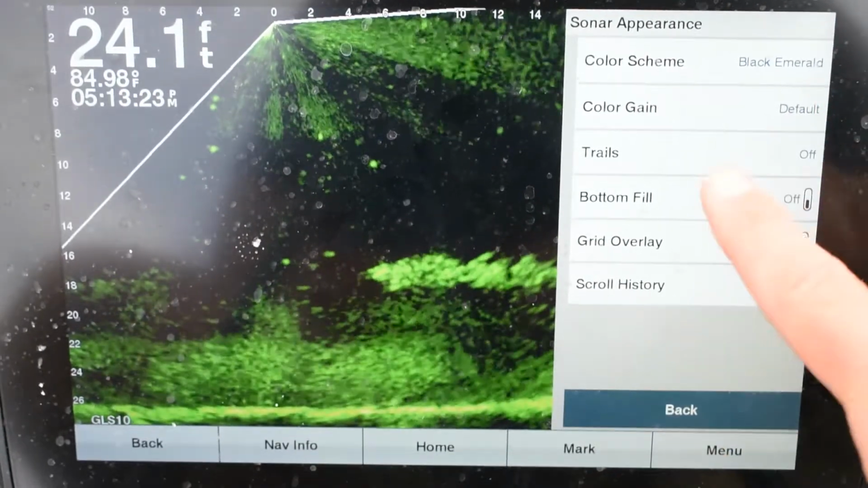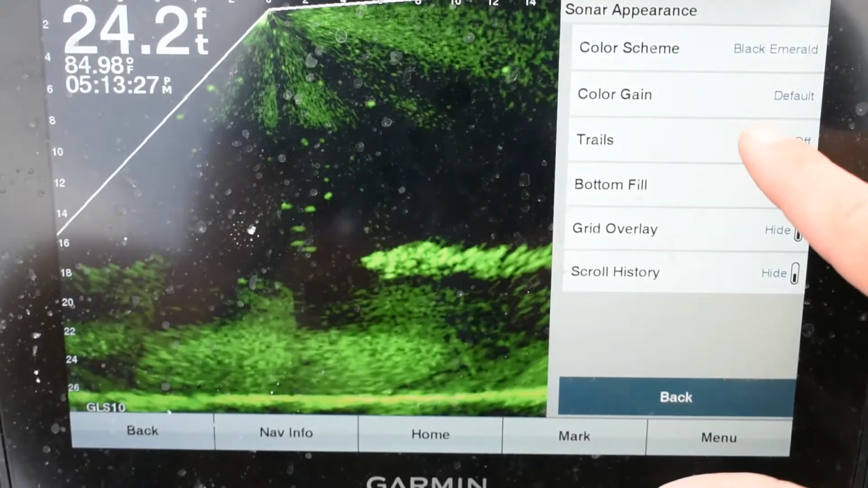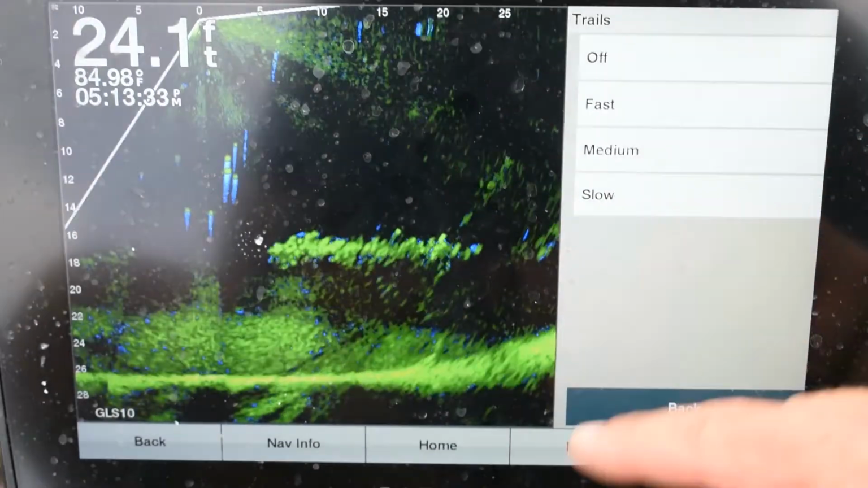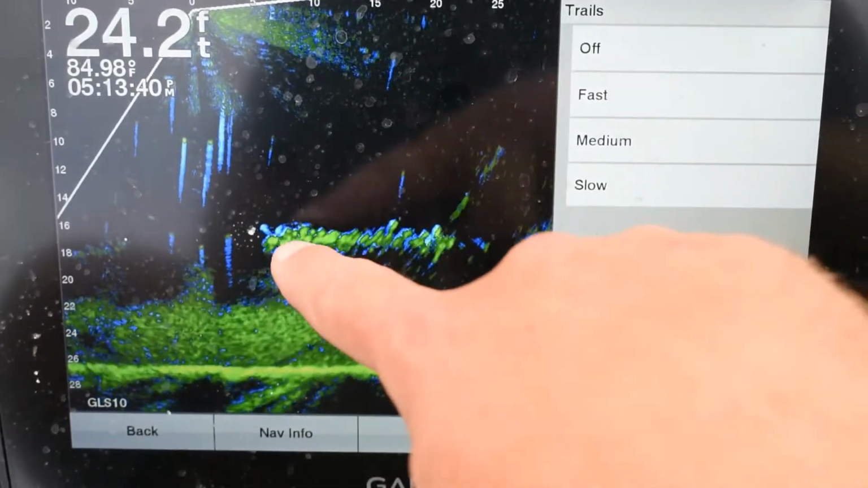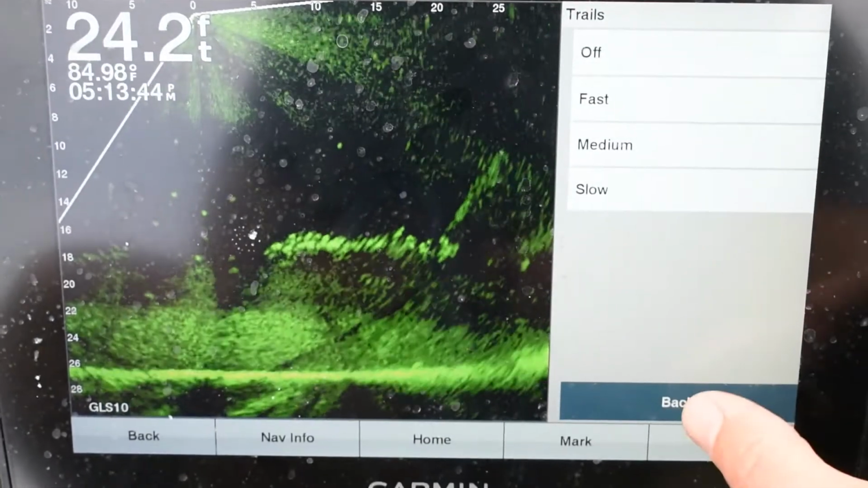And then the trails, I don't ever use the trails. You can play around with that, turn them on, make them fast. It just leaves where those bubbles were. Medium really slows it down. You can see where things are swimming. See those little fish in that school, you can see kind of where their trail is. I don't really use it, don't need it.